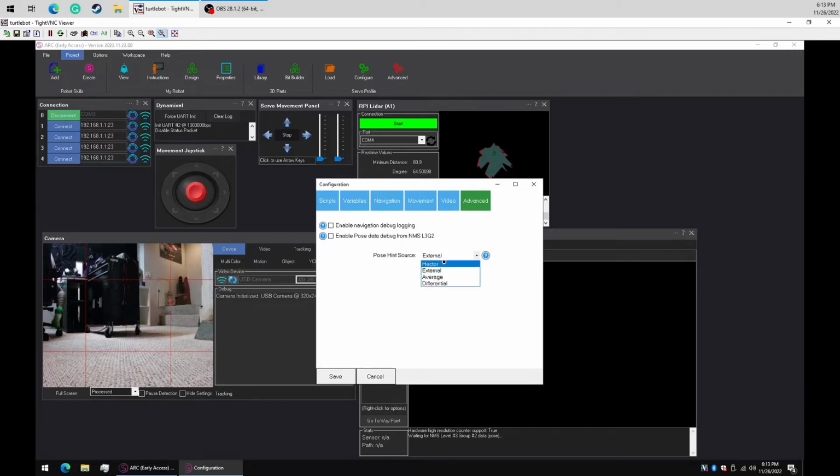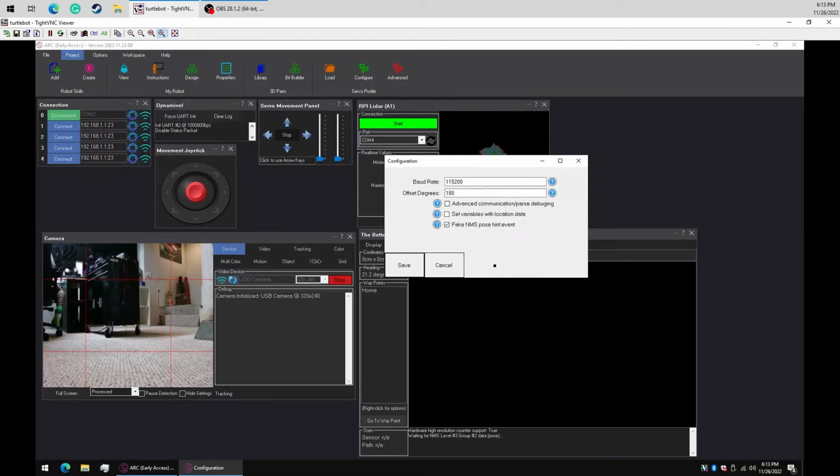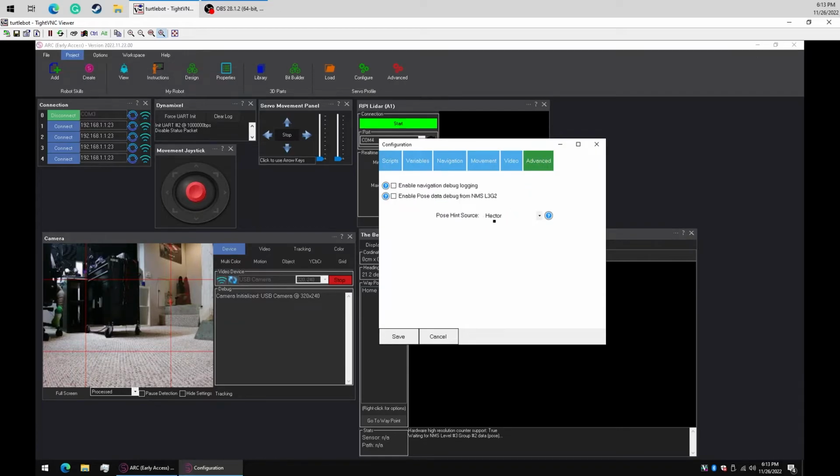Now, the pose hint is going to be important because we're going to want to use the pose hint from the Hector. Now, remember, we specified the value inside of the RPI LiDAR that said fake the pose hint. Well, by faking the pose hint, we need to specify where the pose hint is going to be coming from internally within the SLAM algorithm. External means it'll be getting it from an external sensor like a T265 Intel RealSense. Average is an average between the two. Differential is obviously a differential between the two. So what we're going to do is we're going to say use the Hector.